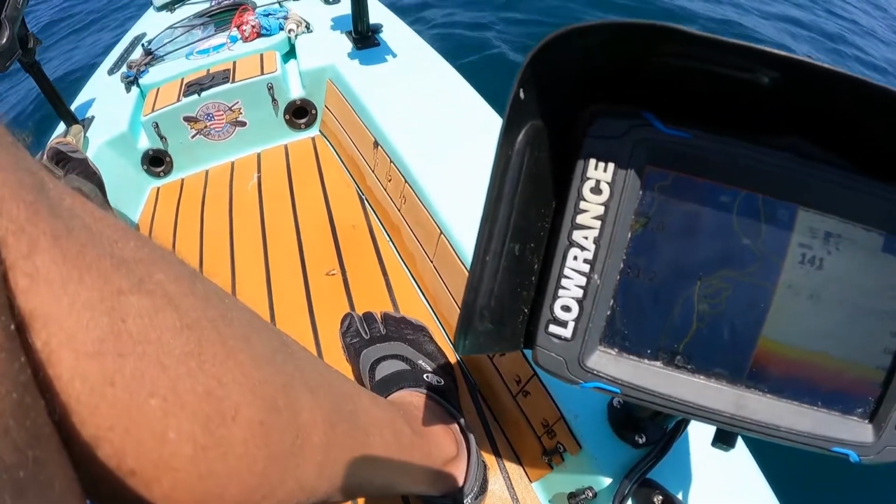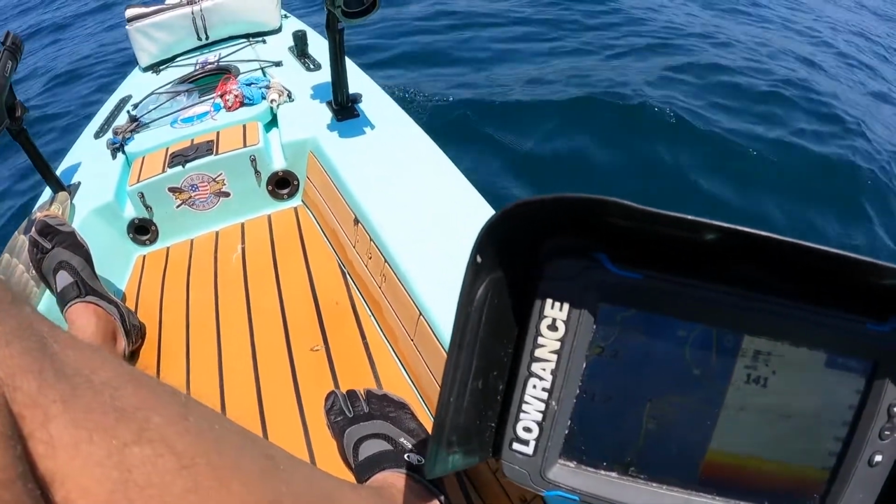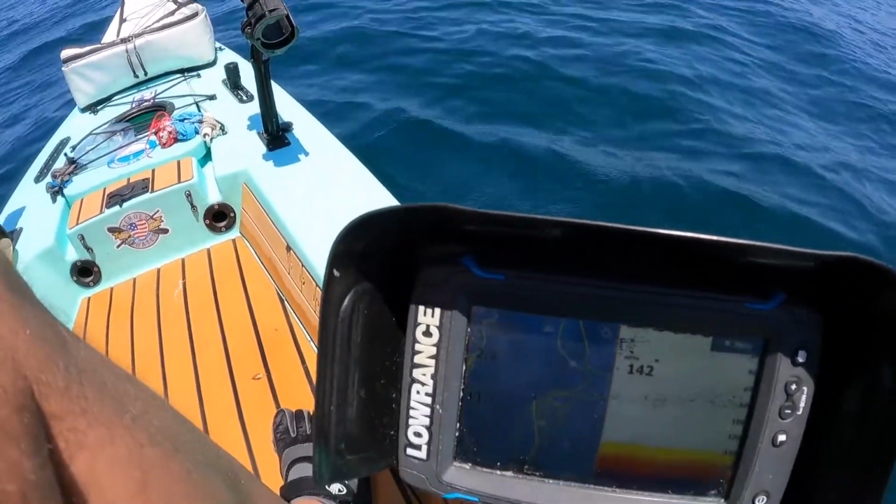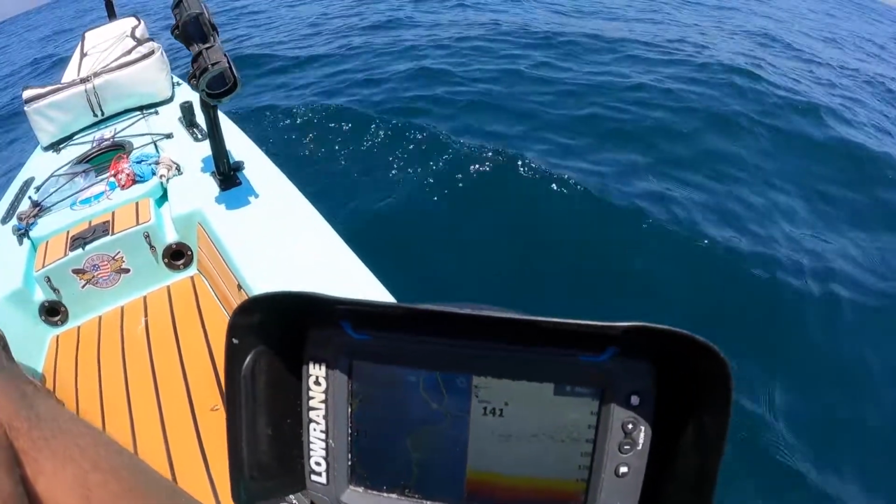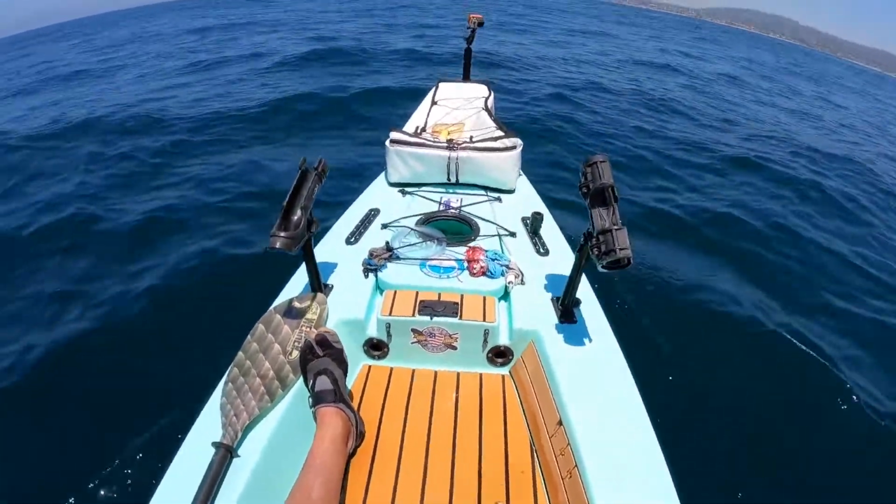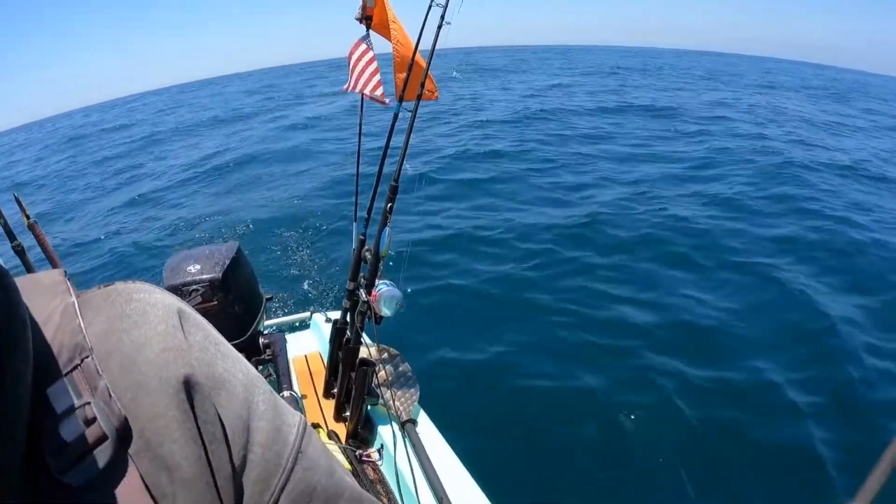A little splash on the surface. I cast onto it, cast out past it, through it. And one time it looked like it started to chase it and then it didn't, and that was it. And now I got a big greenback fly lined out there. He's about 11 to 12 inches.